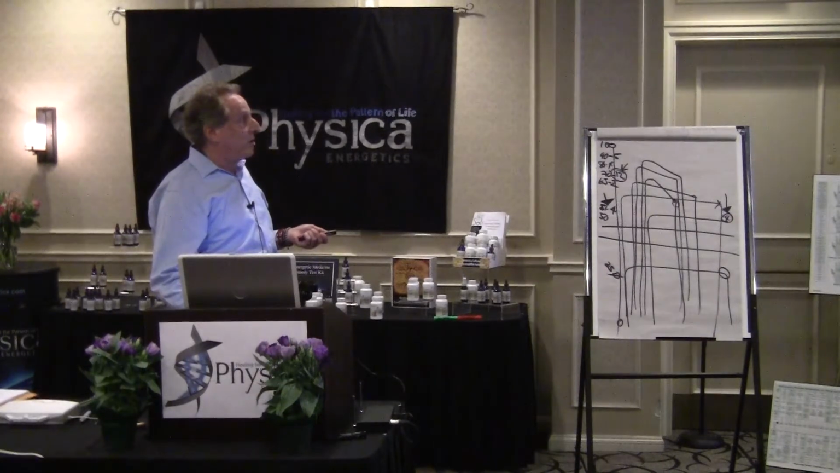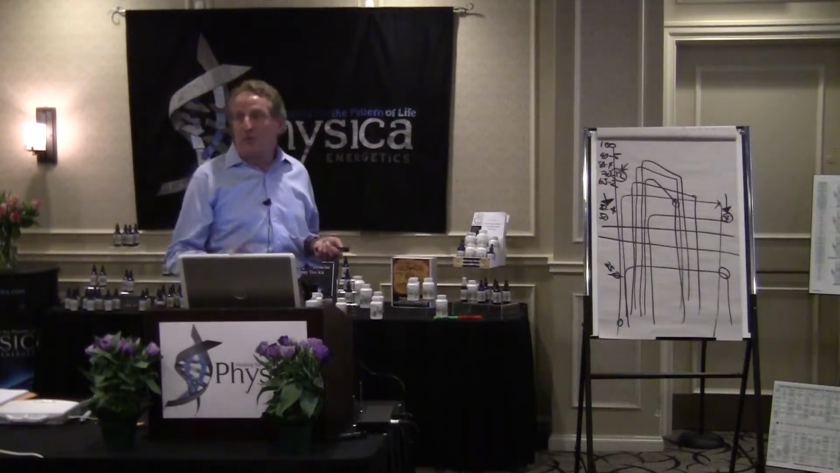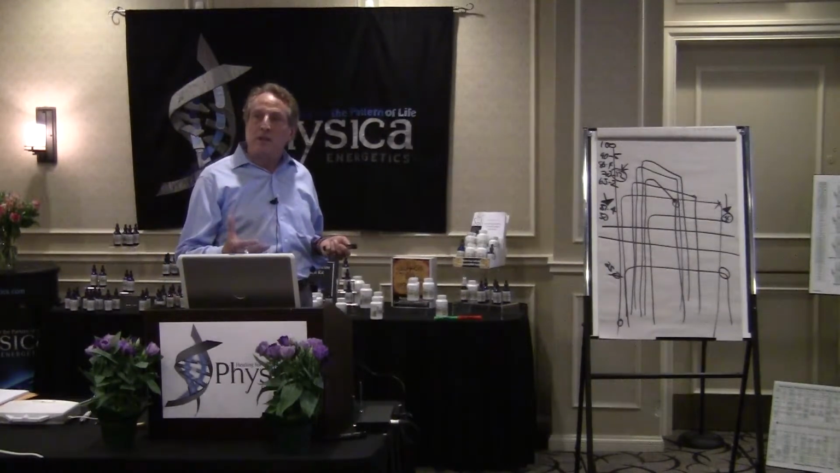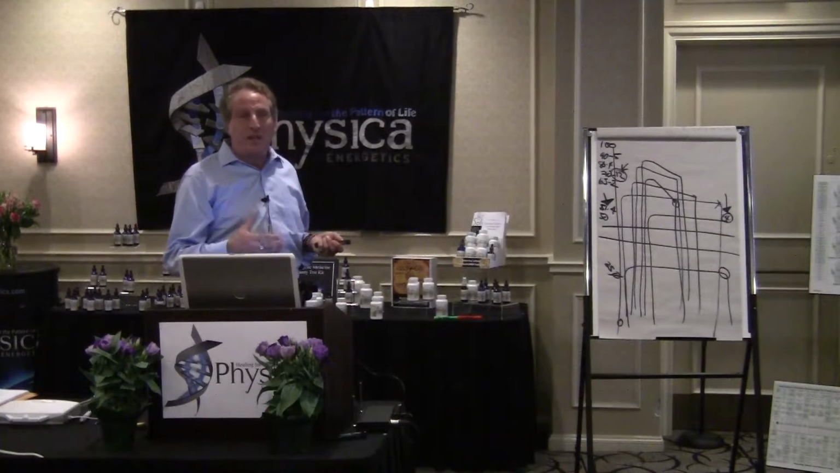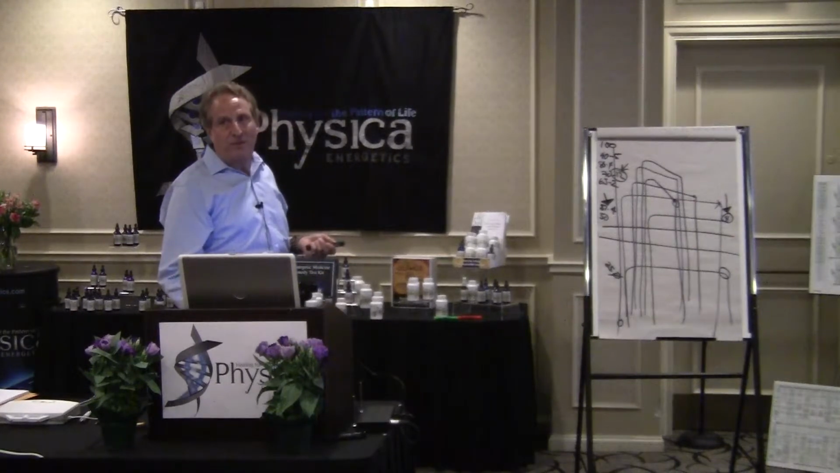Again, the signature recognition for the teeth area, so it gets very simple. This is also an amazing tool which I feel has been very helpful clinically with patient compliance, because when they have a picture or something written that's simple to understand, the compliance for supplementation, diet, or therapies is very, very high.